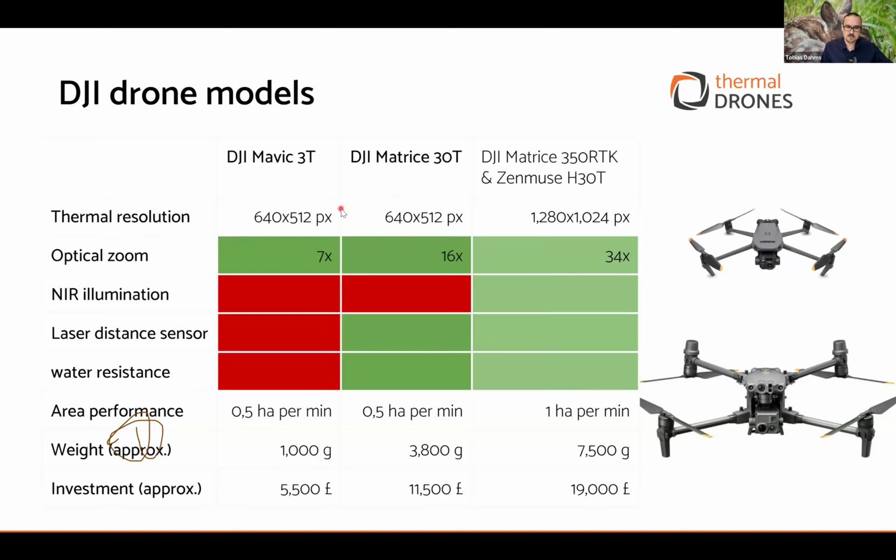Currently the typical resolution, which Frank already told you, is about 640 by 512 pixels. But there's now newly available even a 4 times larger resolution camera from DJI, which is also very interesting for work where you have a lot of budget, of course, but you gain efficiency and information, and for some projects that will be very interesting.